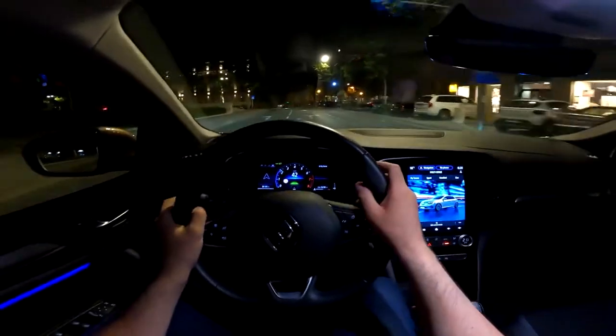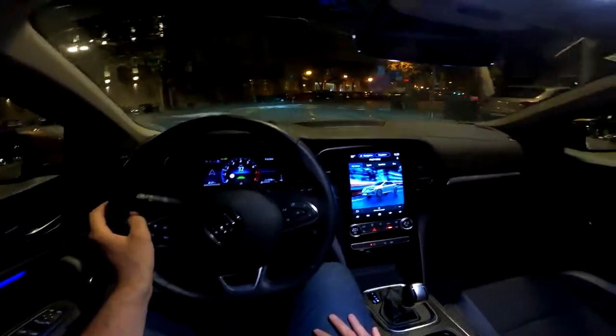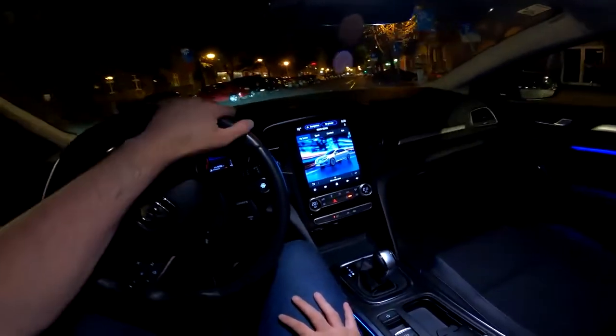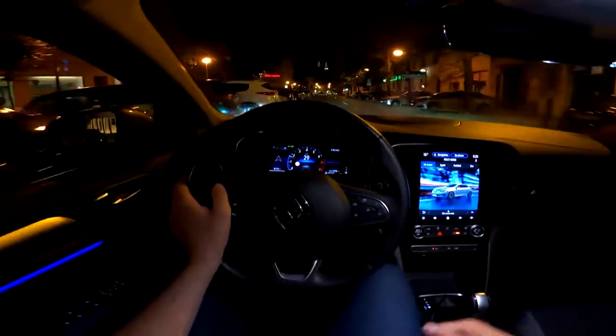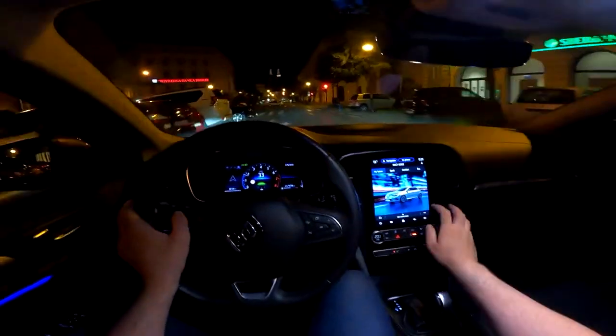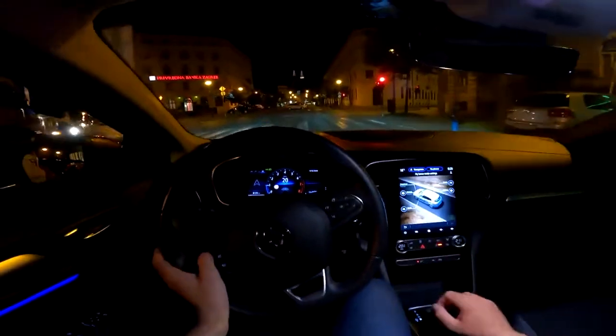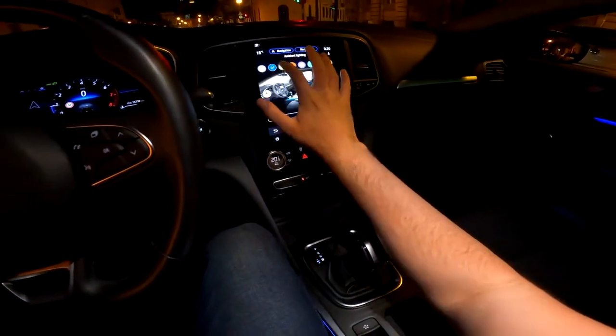Go back to the standard mode with nice blue lights, which are my favorites. Tell me in the comments what would be your favorite. And let me actually change the colors for the ambient lights. Now we will be stationary here. You go to edit current mode, you have the lighting here, and now you change it.